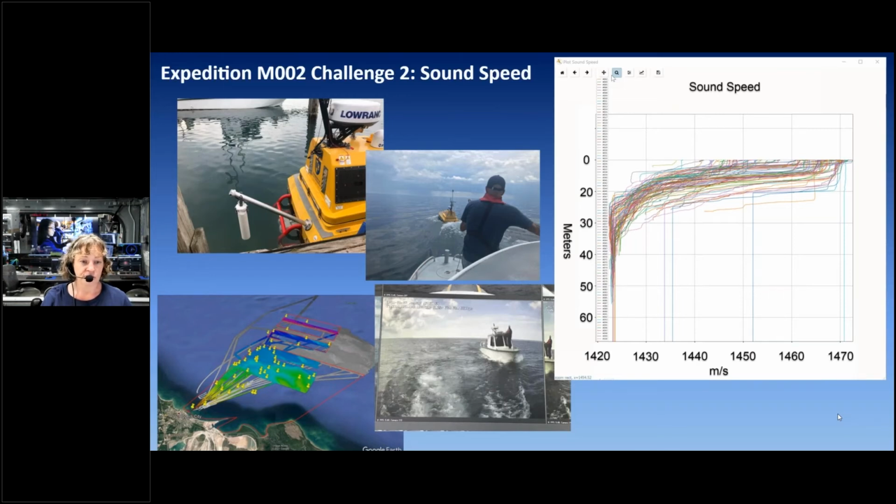And in the pictures on the top left, you see an experiment that the ASV team was trying to do to be able to deploy a profiler from ASV Ben. Didn't quite work, so still working on that, but that is the goal, that we wouldn't have to have this support vessel following the autonomous vessel.